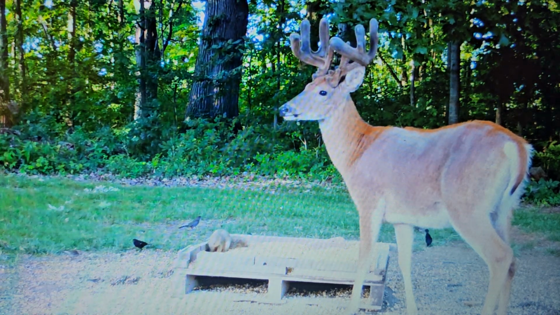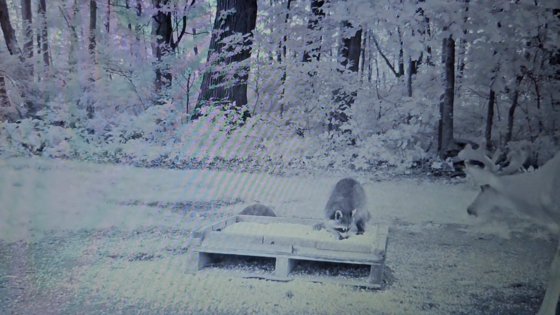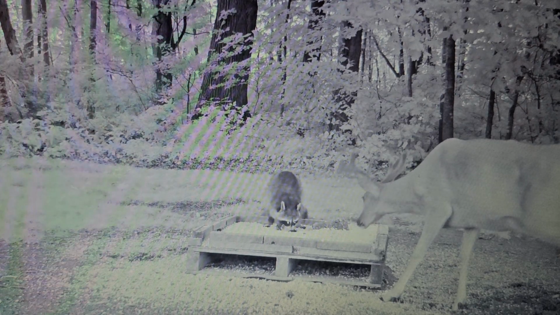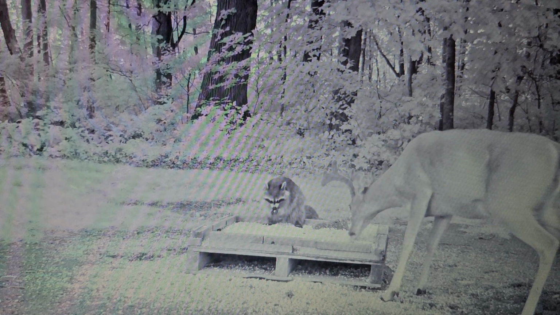Alright, I'll go to the next day. He just comes and comes. Got some does. And I got this buck. New buck, looks like it. About an 8 point. Next year he might be a decent buck. Looks like a 2-year-old.